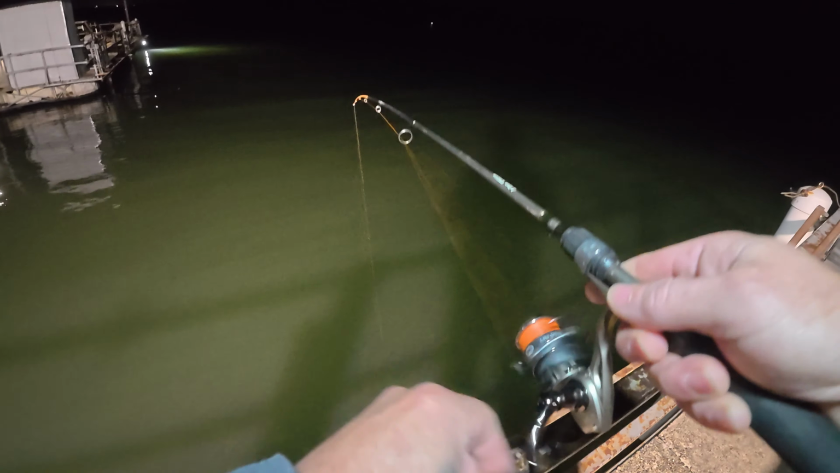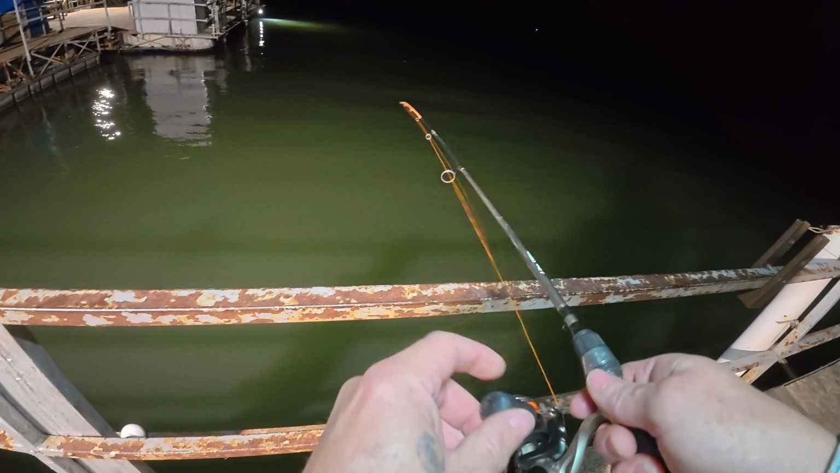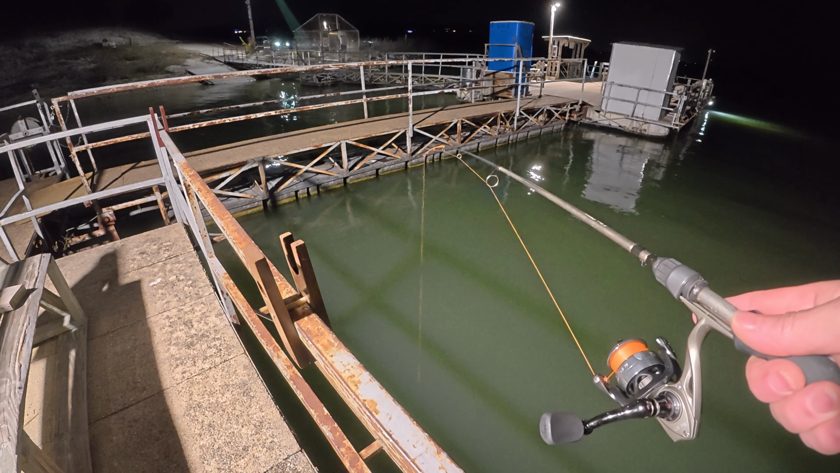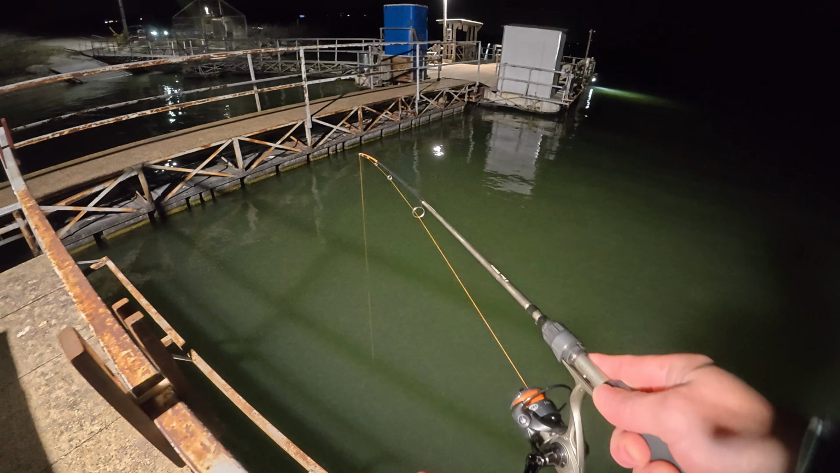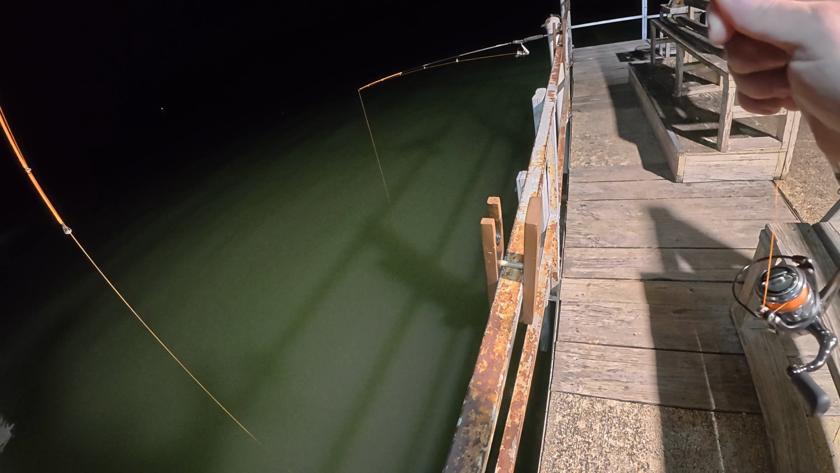Well, there's fish here. I think it was somewhere close to the bottom. Damn it. Whatever it is, it's coming up, but it's too heavy.